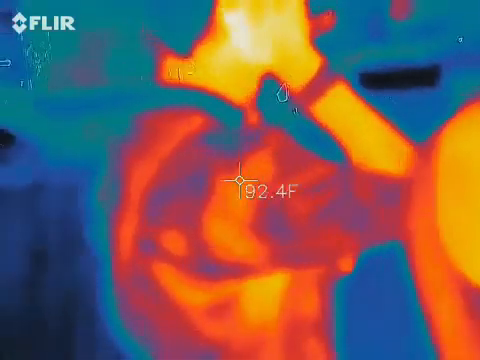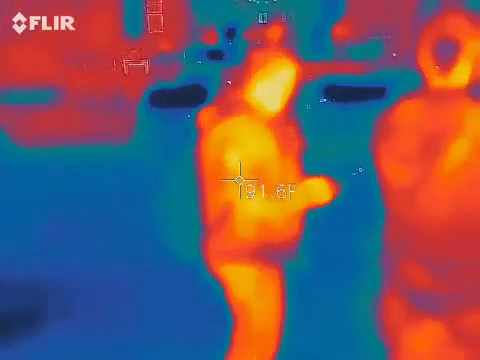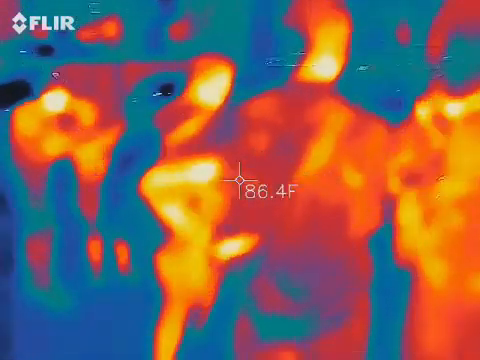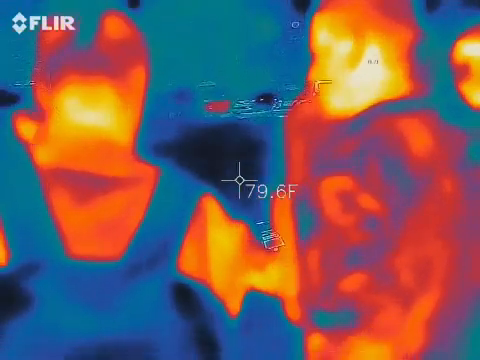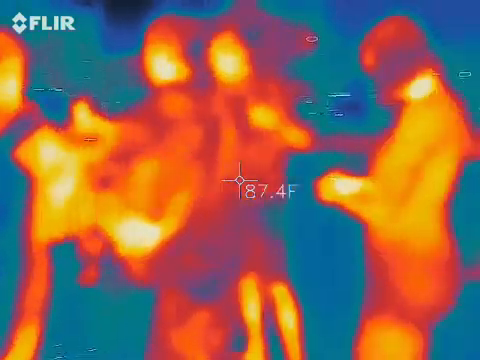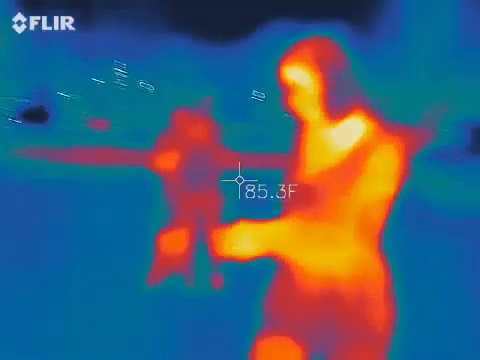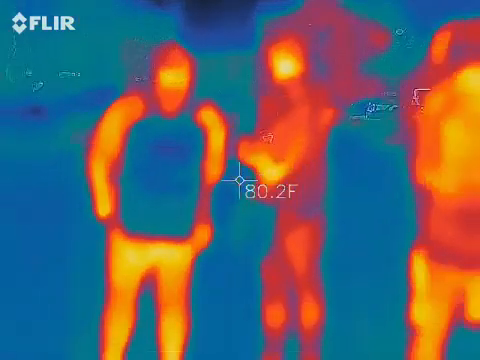We are still getting big spikes, though. Is there anybody around me? I don't see anything right now. Alright, so how old were you when you got married? We know you were young. 46 is the highest I've got. 46? Any thermal? What was your maiden name? Okay. So there must have been some droplets on there that were causing a reflection.